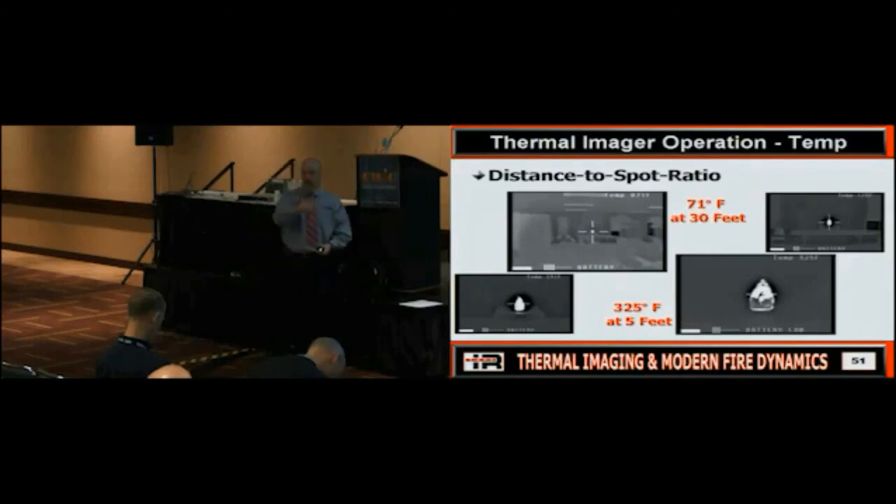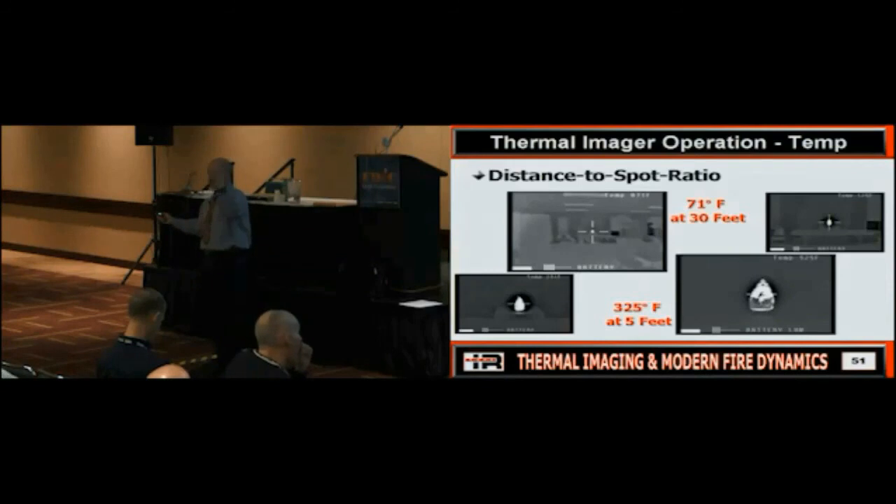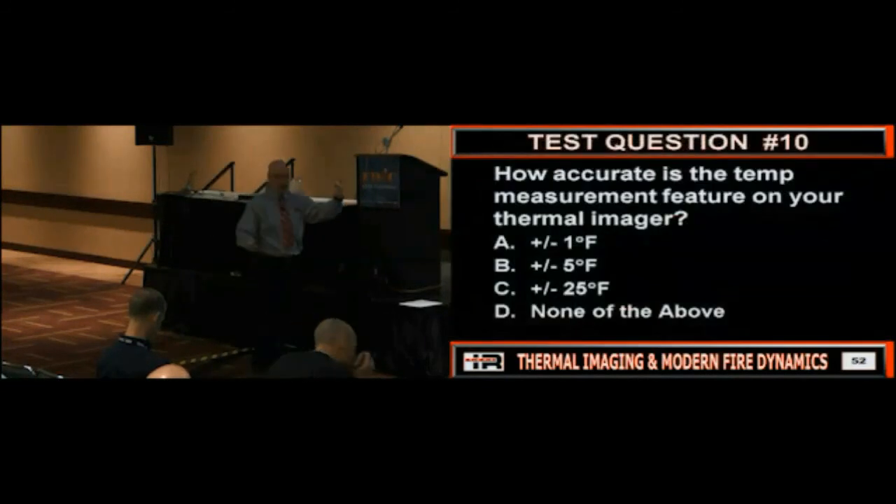Can everybody see what's going on? So make sure that you're covering these things with your personnel. Make sure they understand, hey, this is not rock solid when it comes to gases. Hey, this is an issue, can be with reflected energy. Hey, watch that distance to spot issue. So is everybody good on this? Does this make sense more now in temperature measurement? Can everybody kind of see some of the issues?